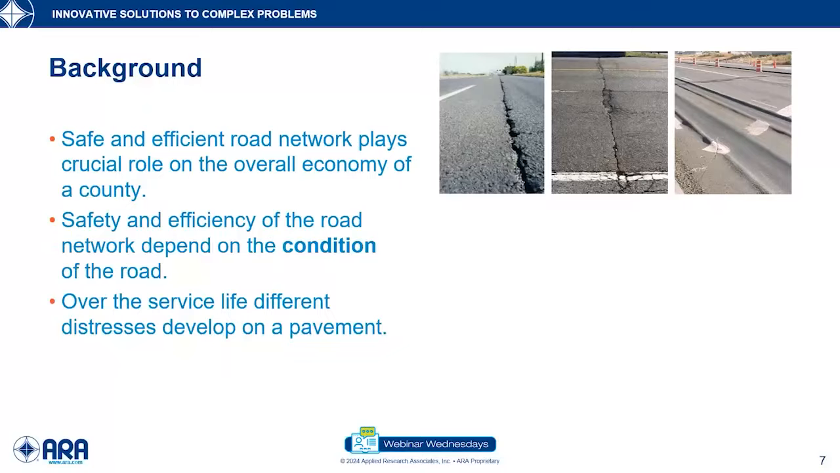All right. So we all know that a safe and efficient road network plays an important role in the overall economy of a country. And the safety and the efficiency of the road network really depend on the condition of the road network. Unfortunately, the condition of the road network does not remain the same over its service life.